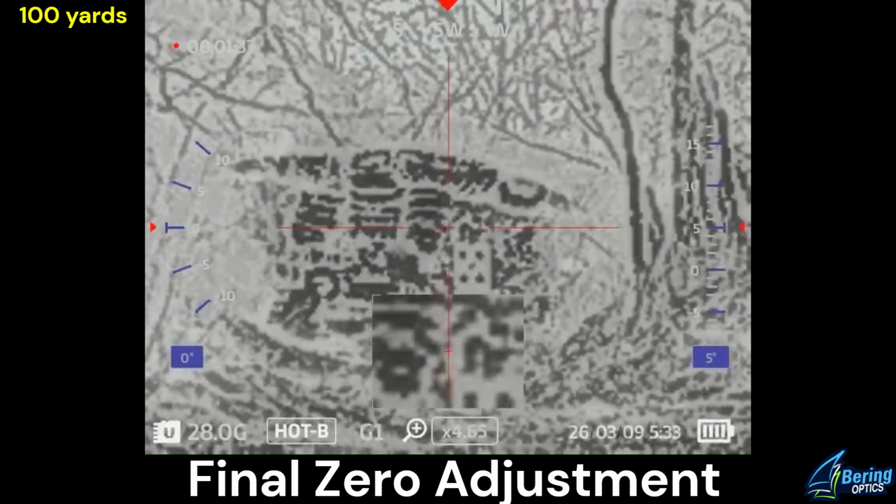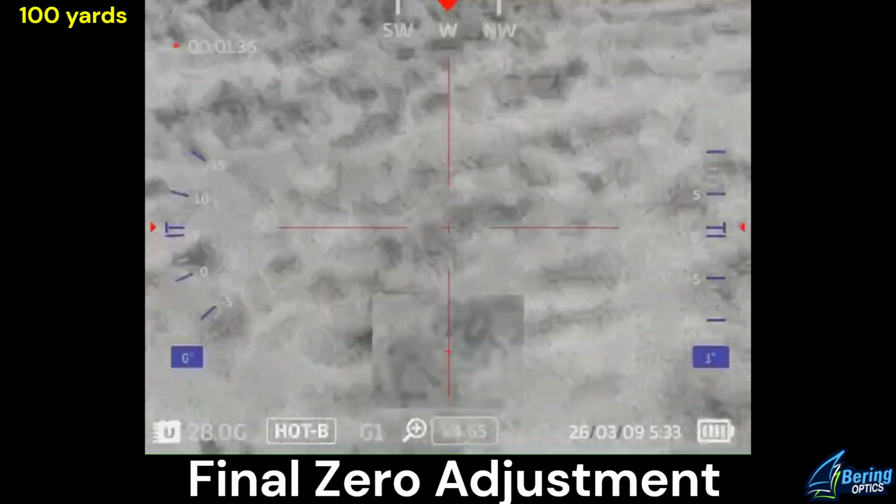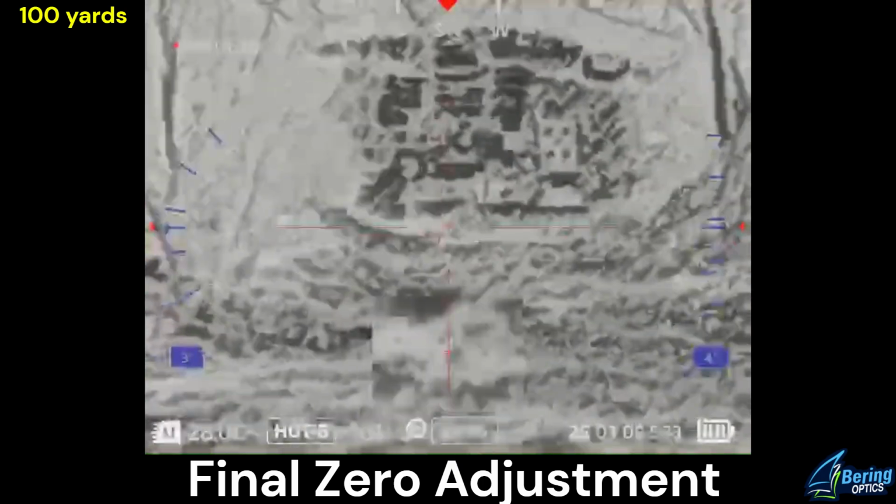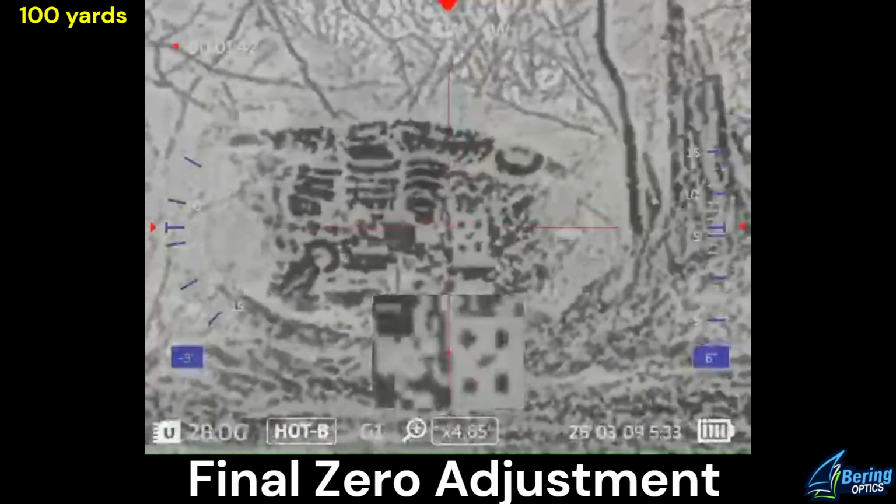And I'll go ahead and shoot a 3-shot group to verify final zero confirmation, 100 yards.